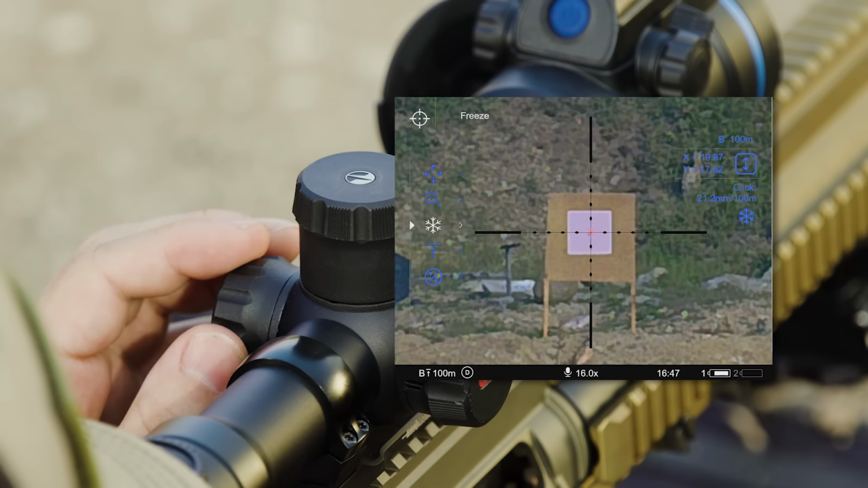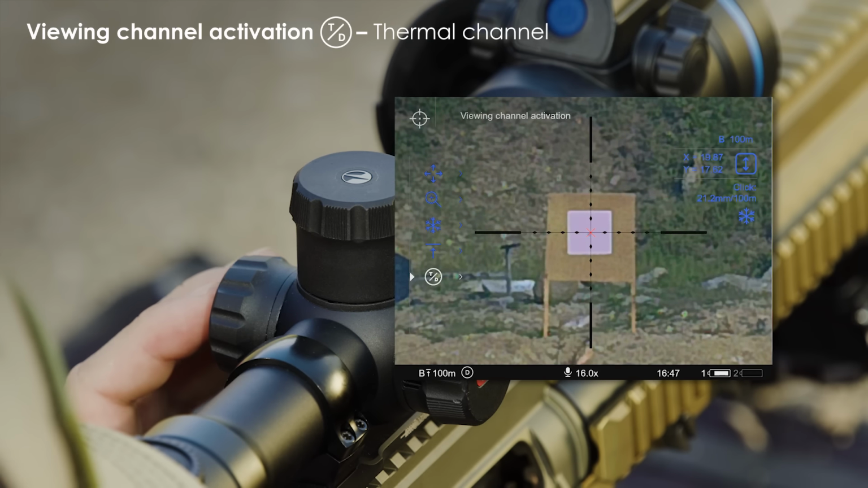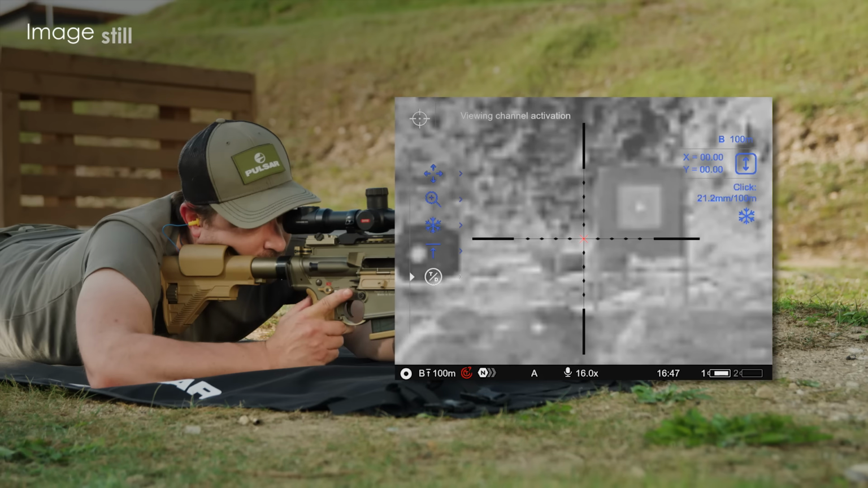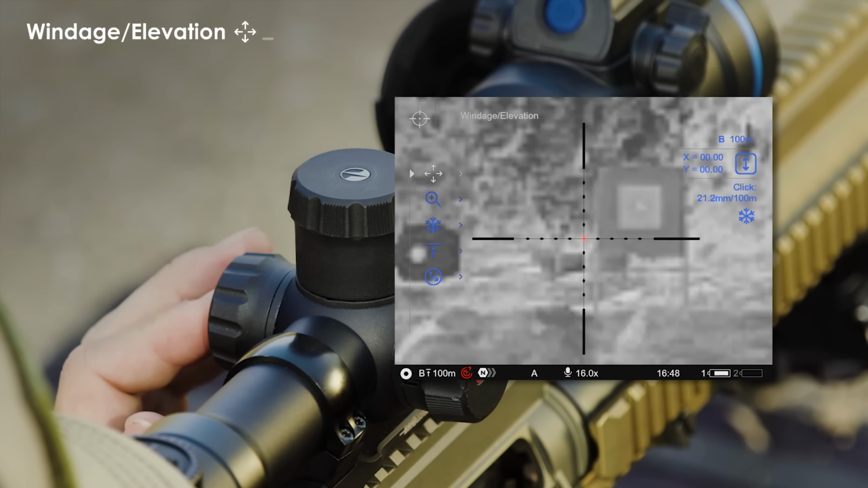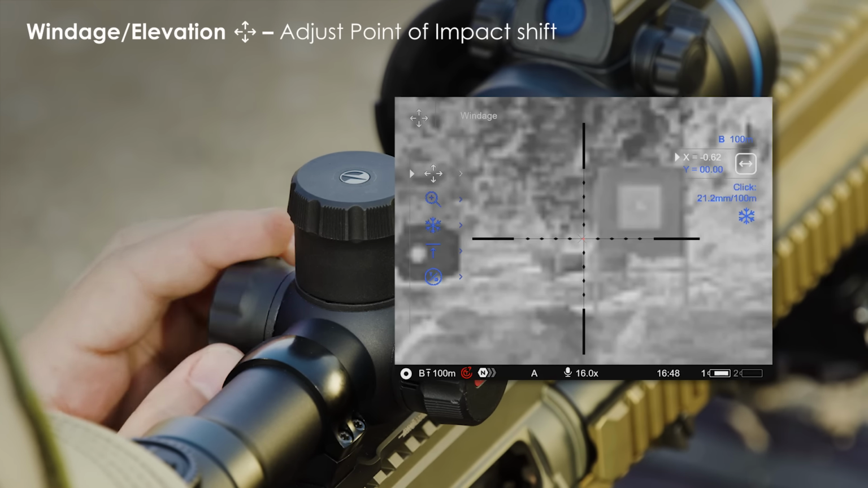Now I go down to switch the viewing channel activation, and we go to thermal. As we can see right now, the image is still frozen in thermal, and we're going to move the reticle to our tin foil.